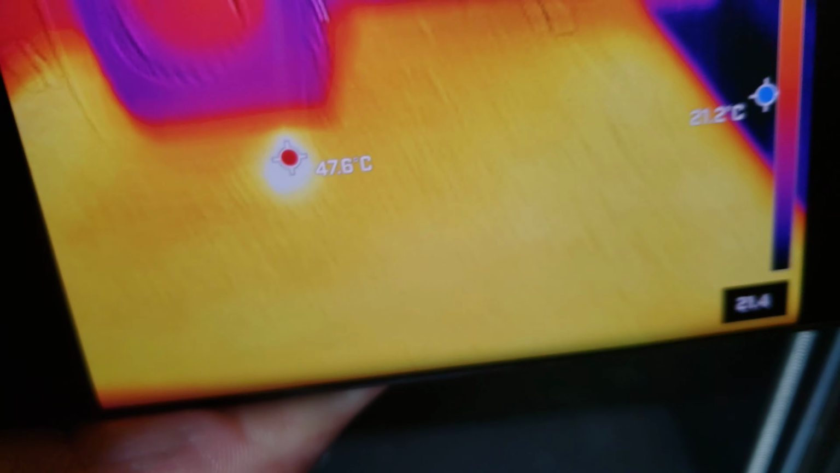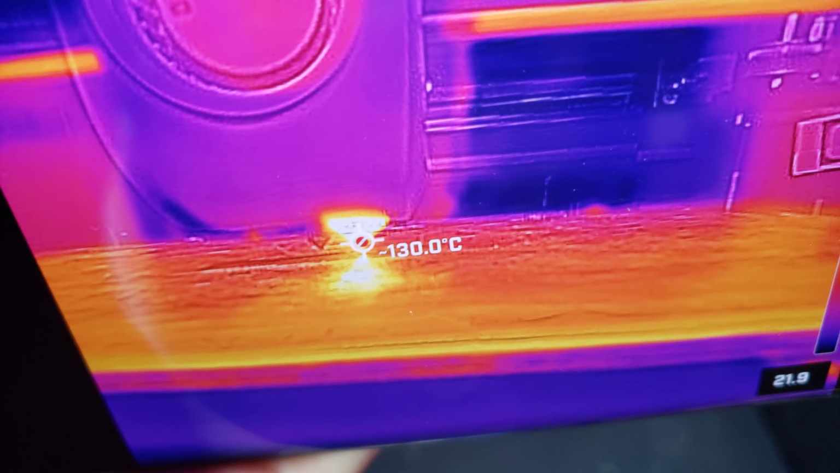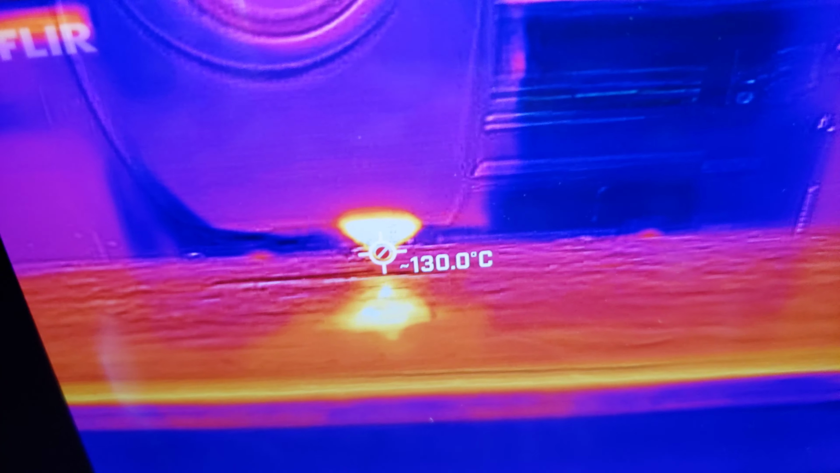Oh, I was like, what happened? Let's see what the nozzle's doing. It says 182 at the nozzle. Alright, so it heated the nozzle up to 180. So it's saying it's 130. That's interesting. But I'm sure it's 180 in the melt zone. So the outside of it is 130, so I guess that's not a big surprise. That's interesting.